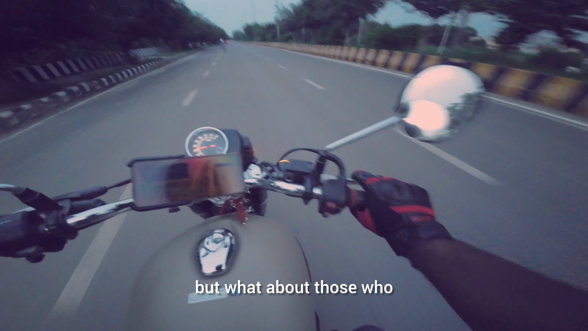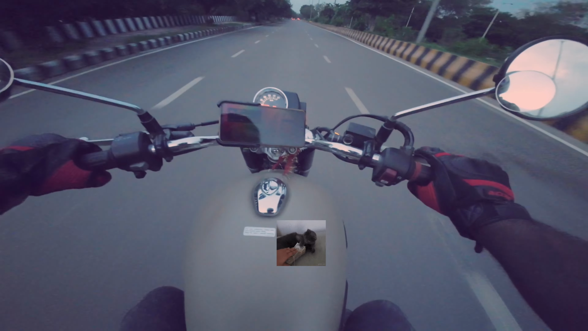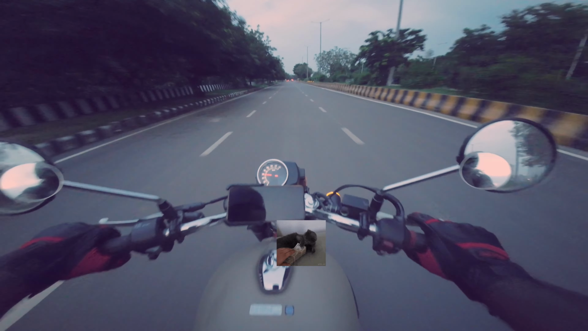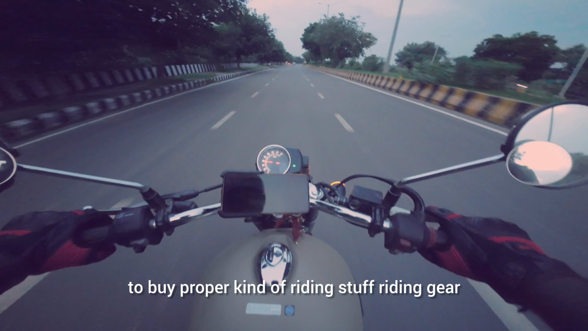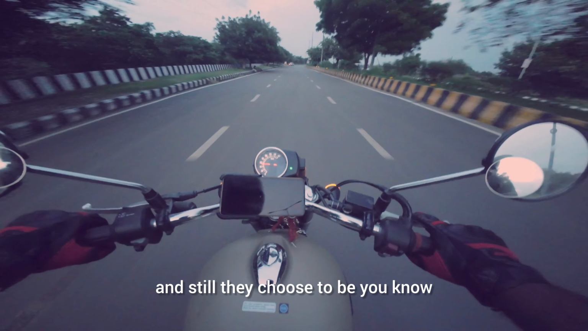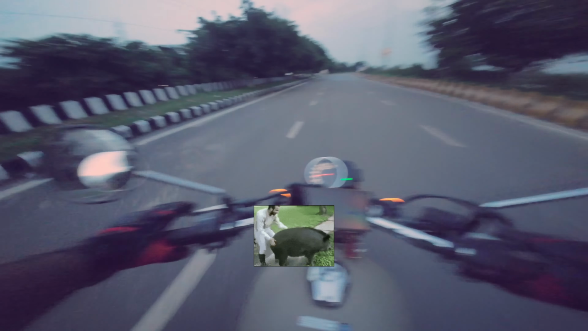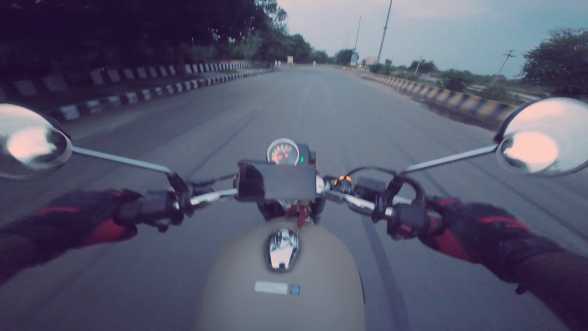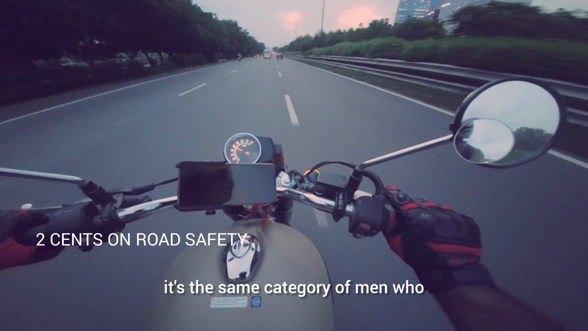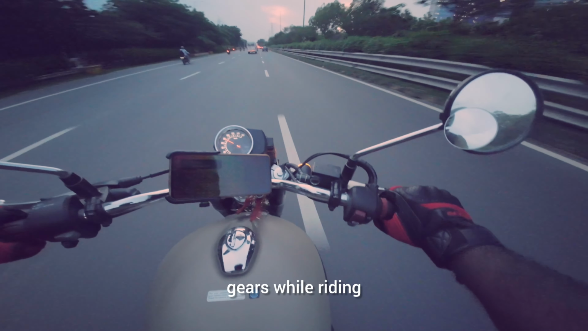But what about those who do have the means and money to buy proper riding gear, and still they choose to be the Mard, the macho category of men? It's the same category of men who don't use gears while riding.